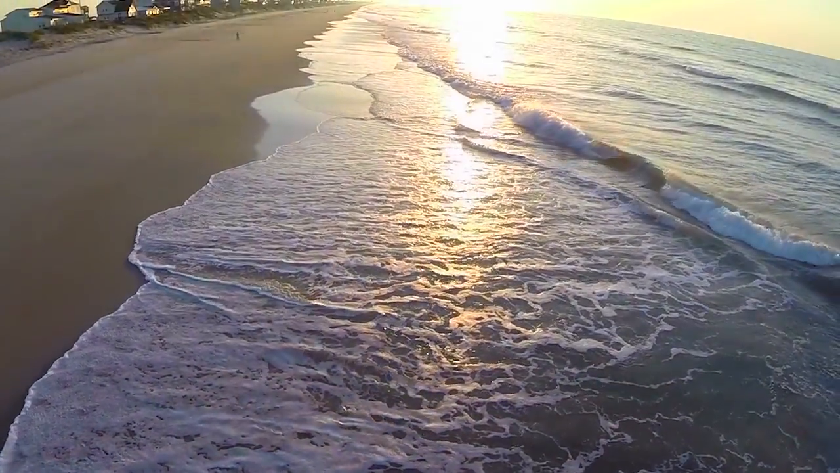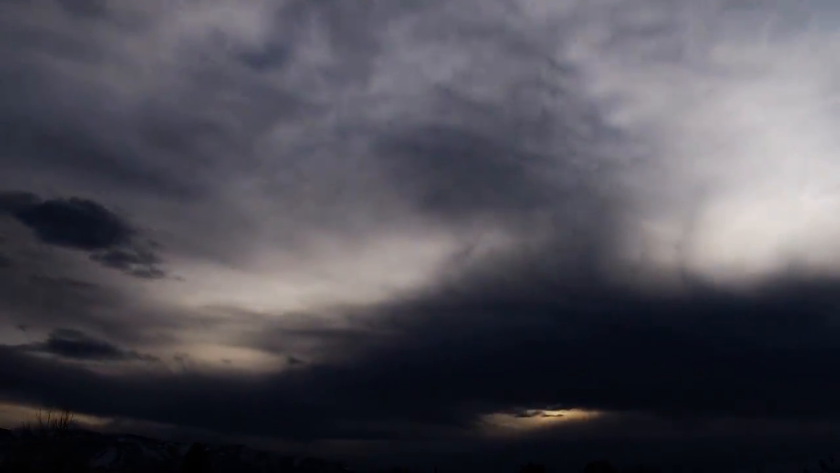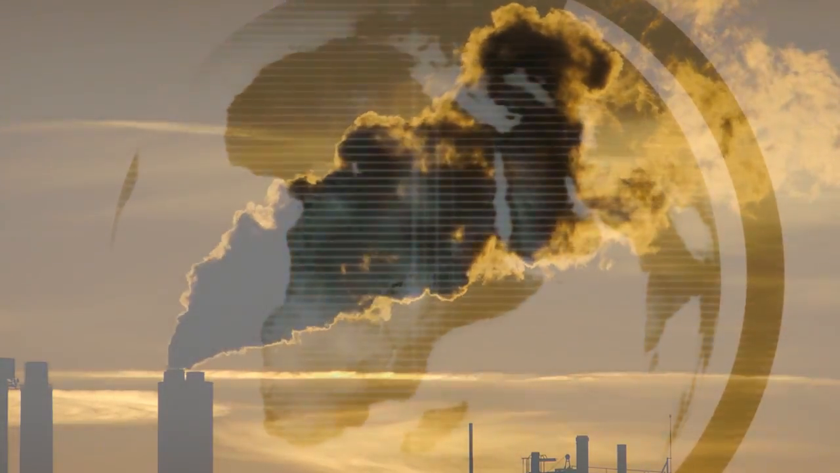Our seas are rising. Our coral reefs are bleaching. Our weather is off the charts weird. Climate change is serious stuff, but where's the sense of urgency?